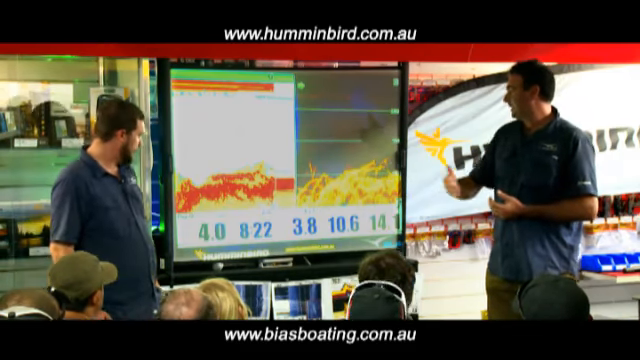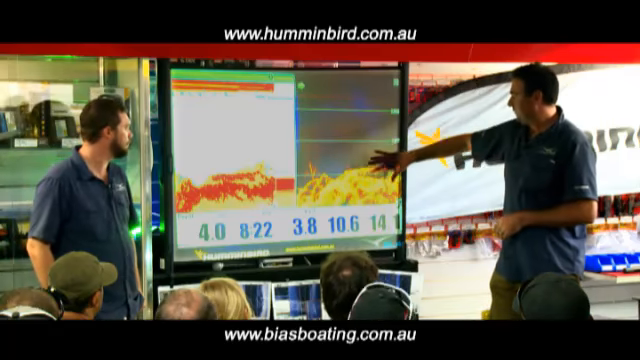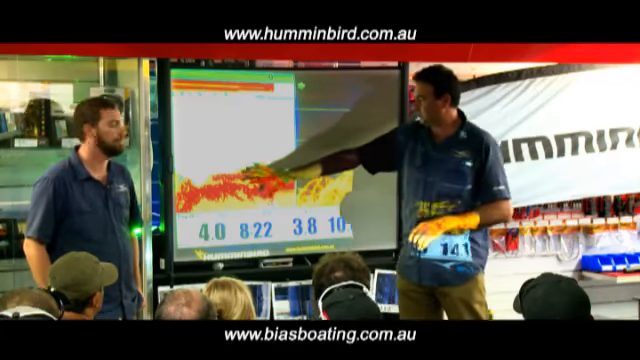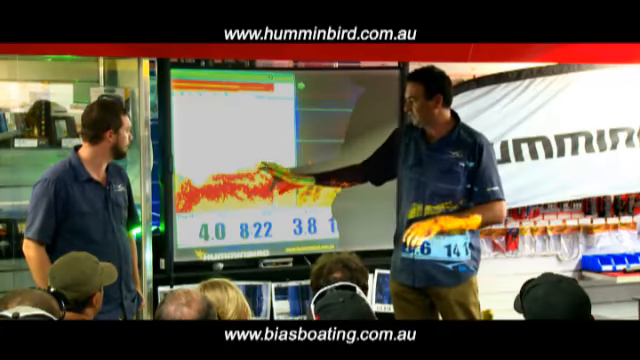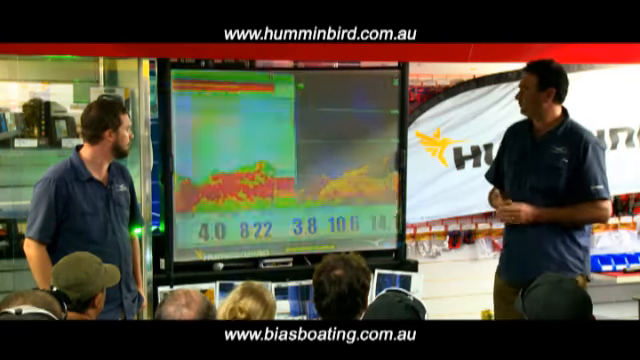Again with the, sorry, Justin. No, go for it. With the snag, again split screen, it's not a big pretty tree or whatever, but certainly on traditional sonar it would take a fair bit of interpretation to work out that that's a heap of snags. With the down imaging, you can see the detail of those snags on the bottom there.